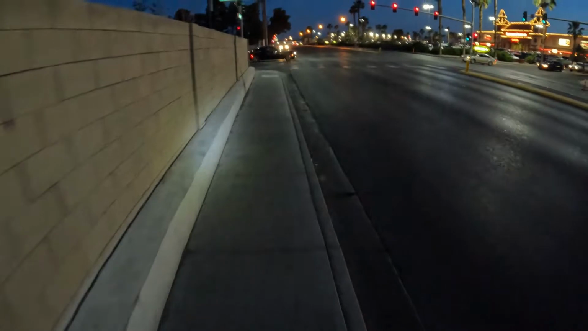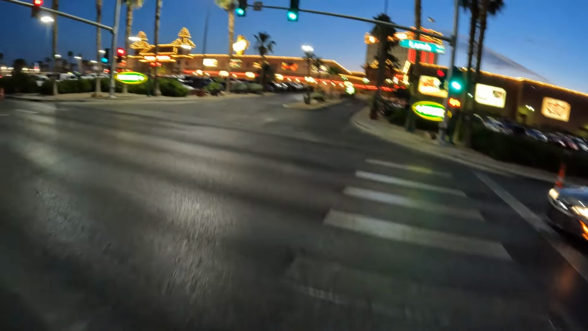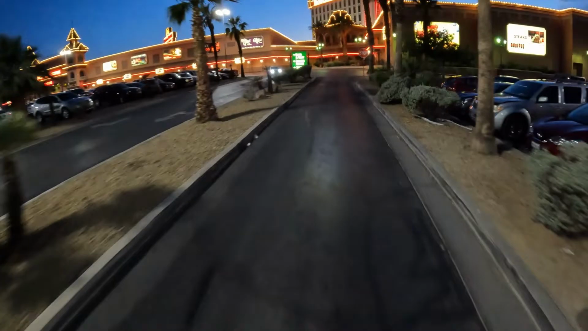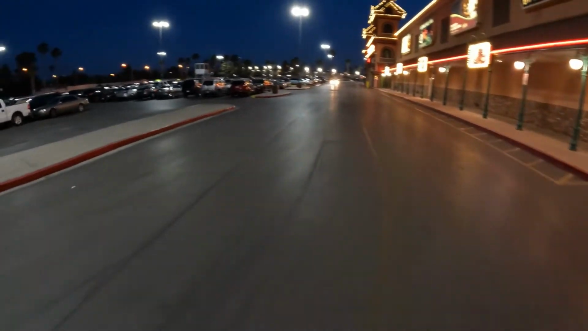Thank you, sir. People go, and then I'm gonna cross. Man, this thing is so much fun, and it's so quiet. I can't really explain it other than it's just an entirely different riding experience than I'm used to, but it's as good as the others, if that makes any sense.